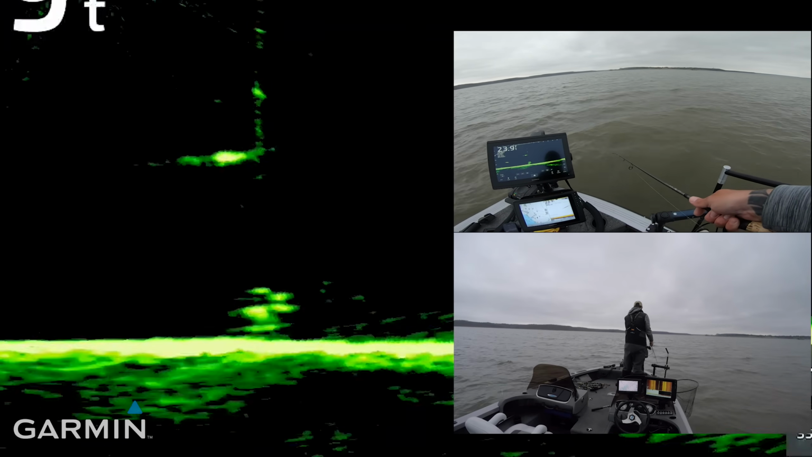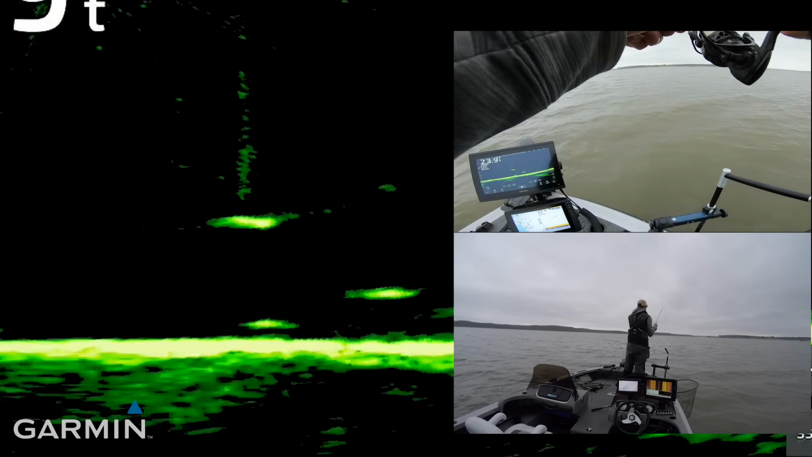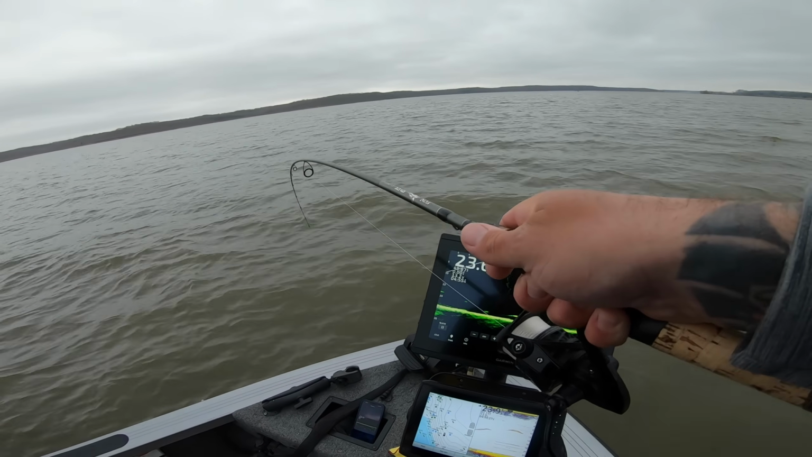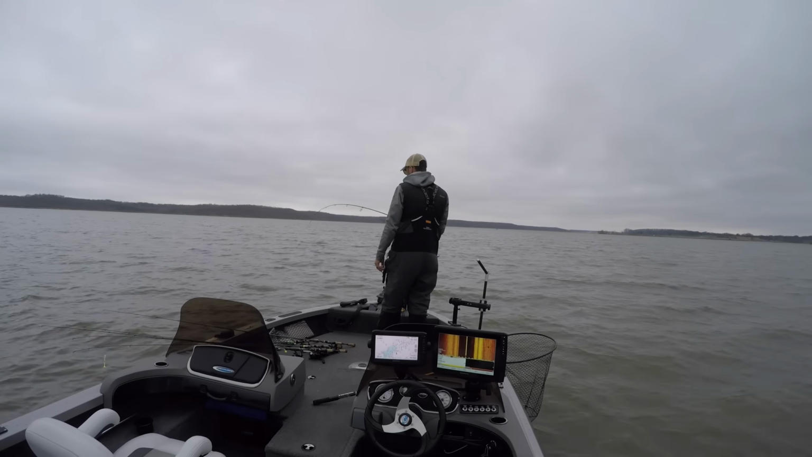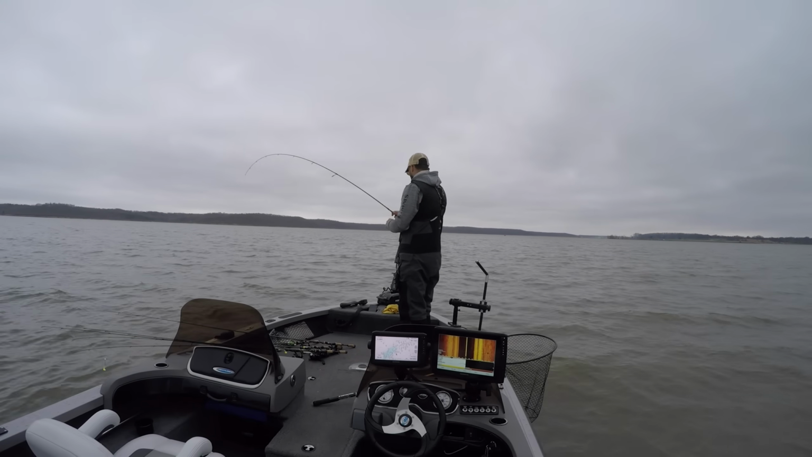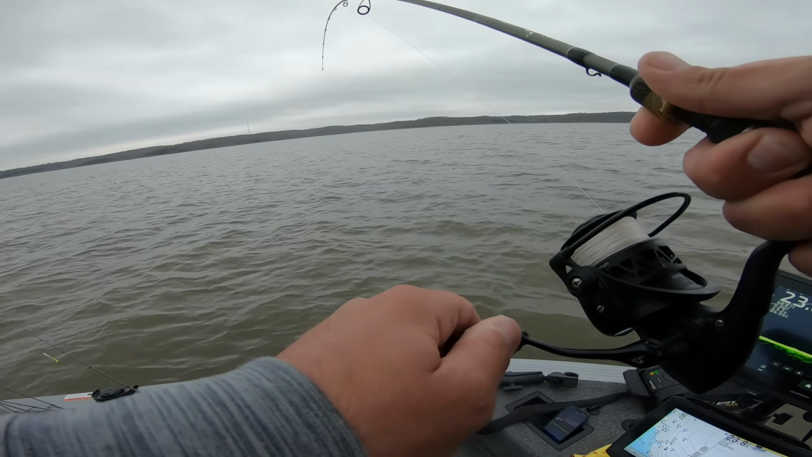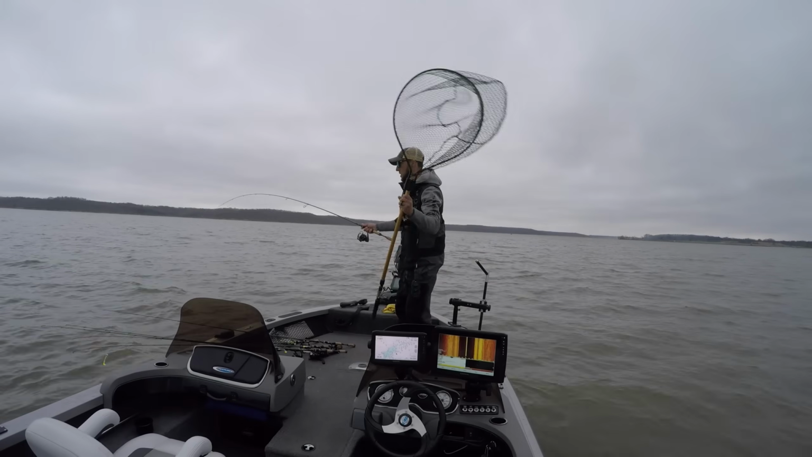Please bite it. Big one. Oh yeah, that fish was big. I just started recording on the LiveScope. Yeah, that's big. And I was like, wow, look at that giant. I should probably start recording. All it took were a couple little short boops. Chased it up. Yeah, this fish is big.